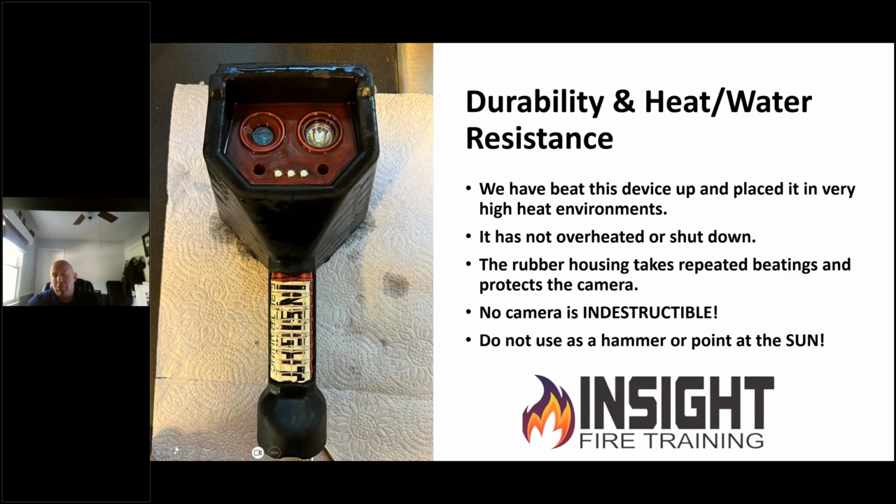I must mention that Seek is one of 2 manufacturers that has redundancy built into their lenses. If you break that lens, there's another lens behind it and the camera will still work. You can get through the firefight and then have the lens replaced. If you break any other lens on the market besides a Seek or a Bullard, you're done, because as soon as you shatter it, it goes straight into the detector and you could ruin or damage or permanently ruin the camera at that point. This one has a lens on top of another lens that's proprietary that makes this camera even faster. It has a rubber housing on it that takes quite a beating and absorbs a lot of shock.